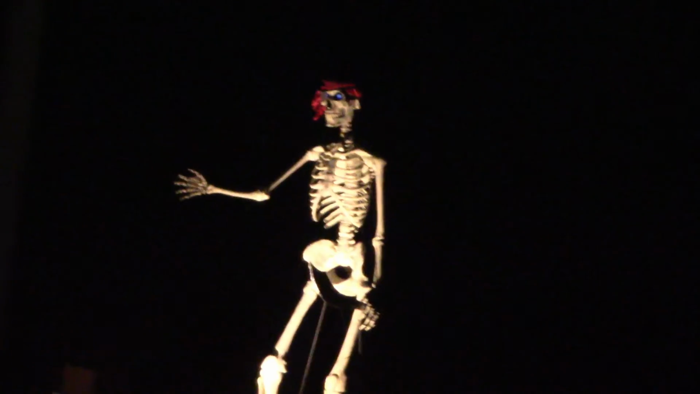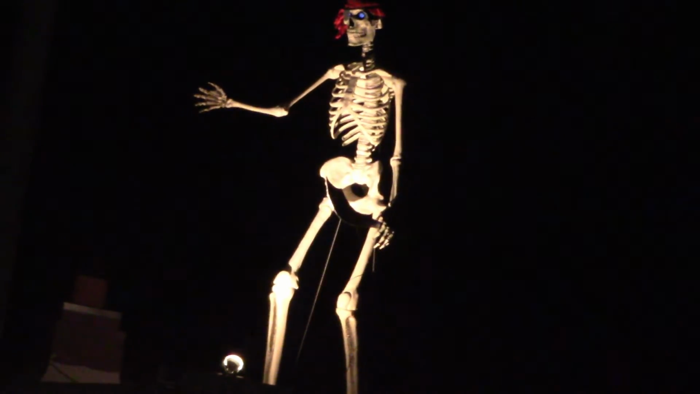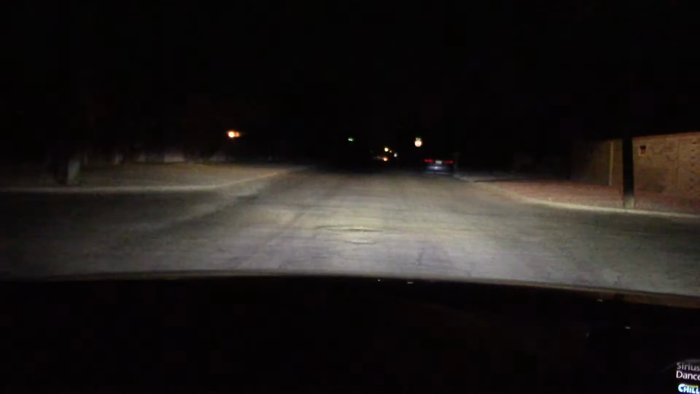I was going to do some dark, dingy street driving, but somebody's got a visitor on their roof. I hope that's a Halloween decoration. You should put that up for Christmas. Alright, let's get serious here. Alright, let's get back to the dark, dingy street test. I don't see any spooks or goblins.